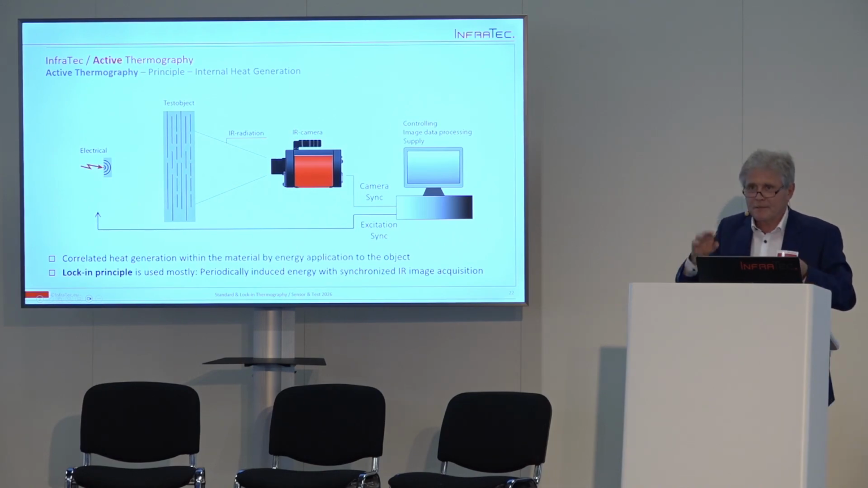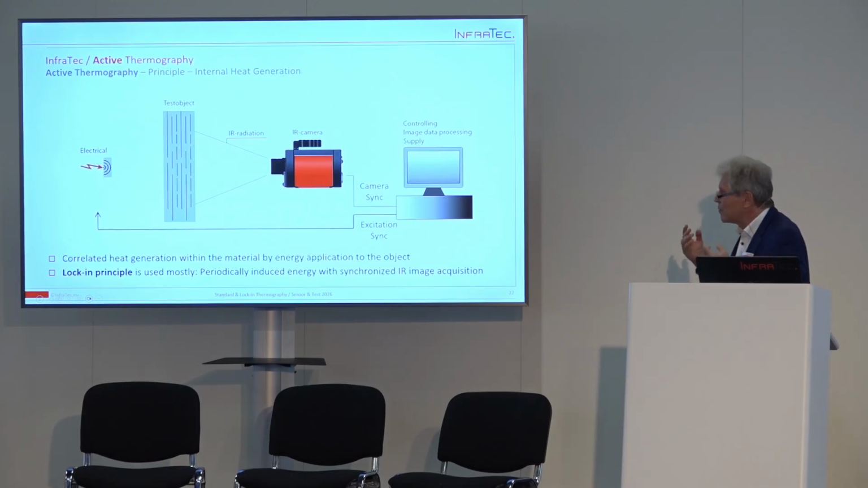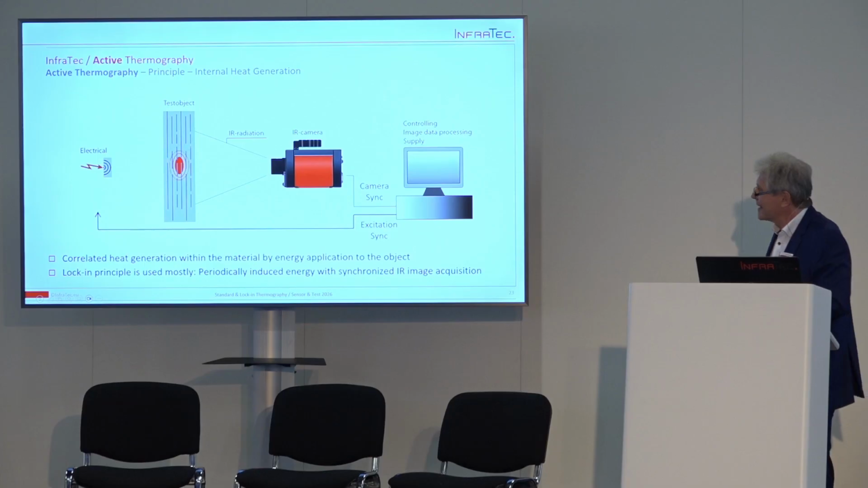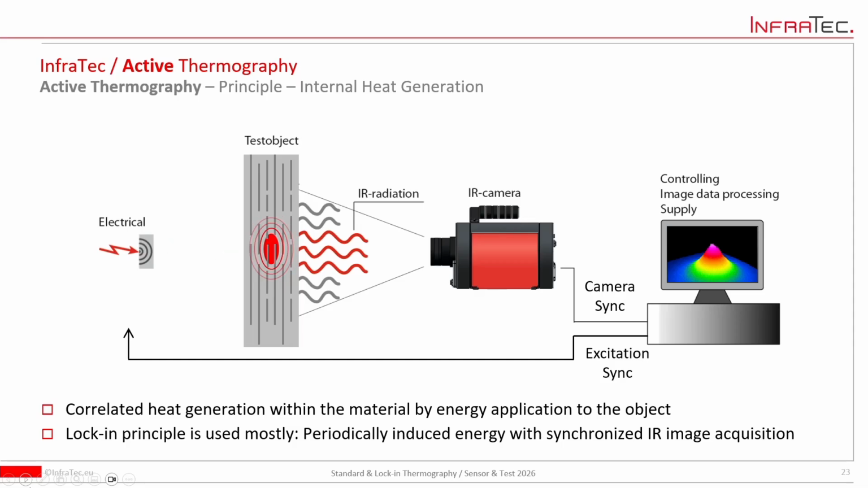For example, for electronic objects, you can do an electrical acquisition, which means you can change the power supply, the voltage of the power, or you can put in some additional power, or you put in some additional sine wave and so on. This is depending on your electronics. And then you are creating a thermal wave within your object or within your chip and so on. Okay? This is looking like that. Okay, and then you are creating infrared radiation, and together with the camera, with the dedicated software, you can create your image. And then you see, okay, there's a difference.